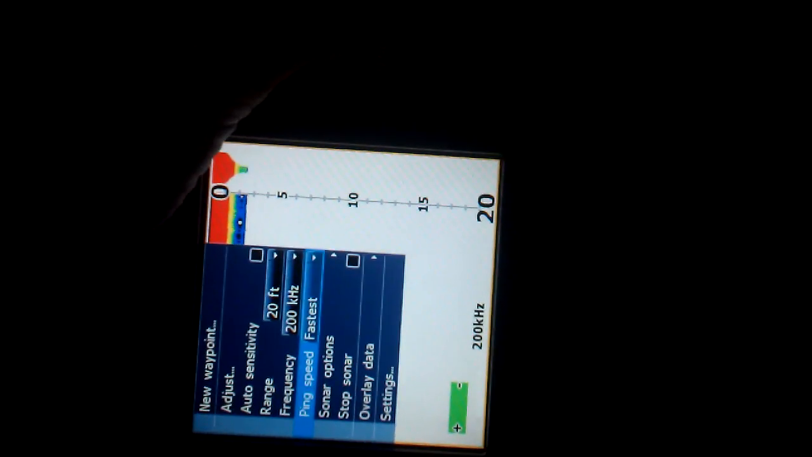Ping speed. You said you have yours on fastest, or that's what you said, but you got slowest, all these. So you got that.